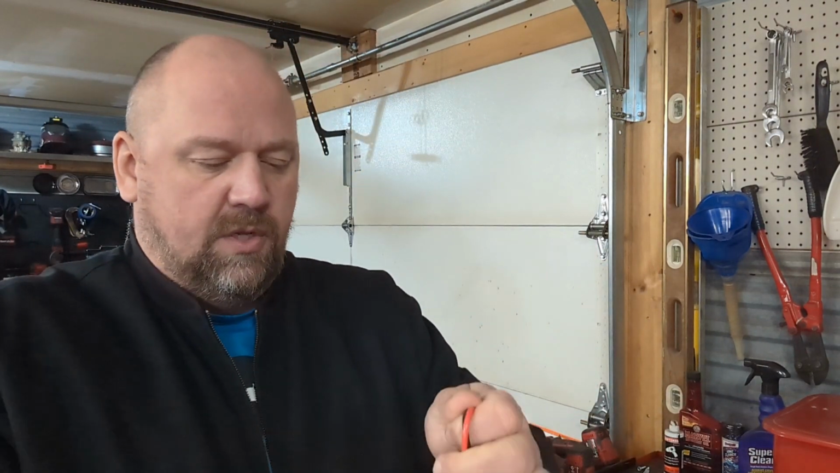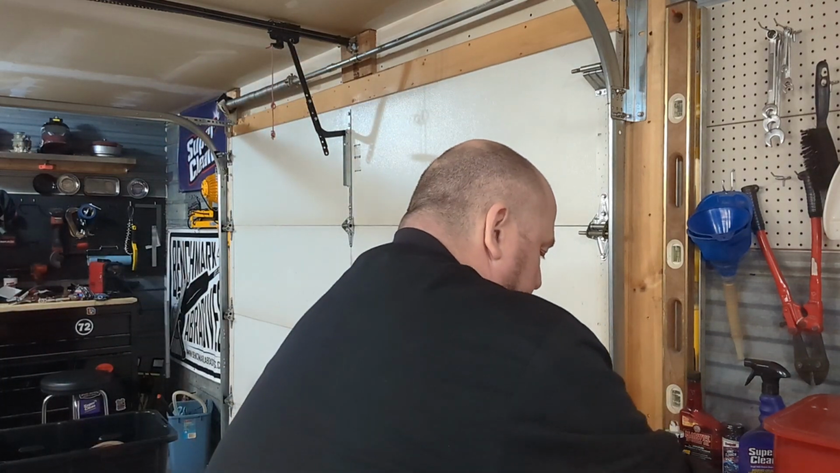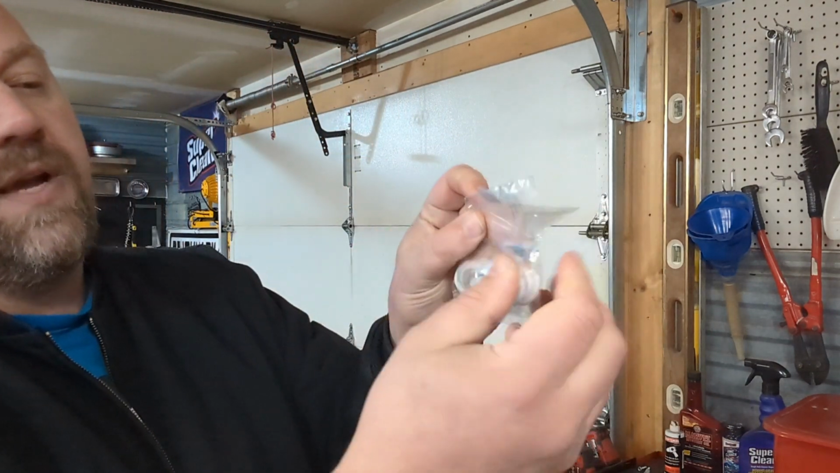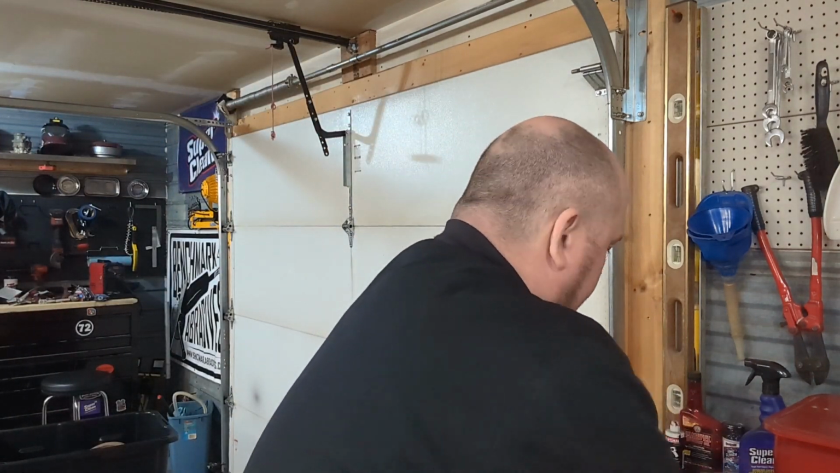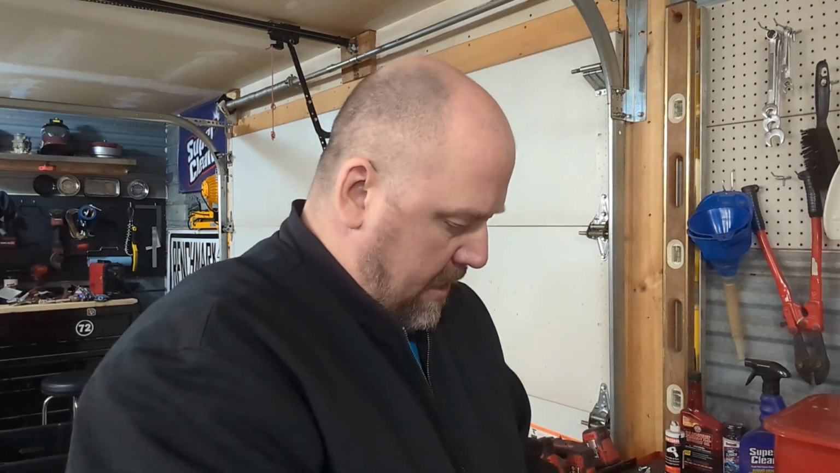Now, do you have to put the black one in the black, red in the red? No, but color coded. And then you can just pull these guys back up. Put them back in your pouch area. We didn't have to charge it yet, but it does come with a nice charger. It even comes with a stylus. Fits all right back in here. Make sure you put your instructions inside so you don't lose them. Boom. Look at that. Pretty darn cool.